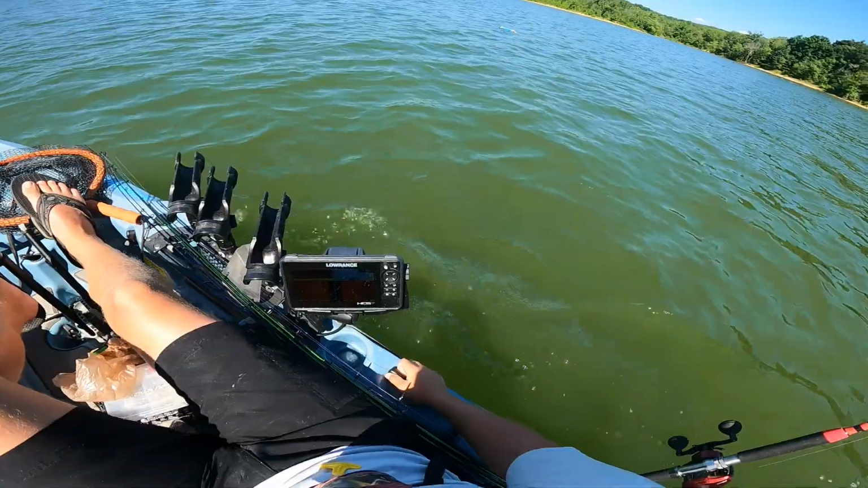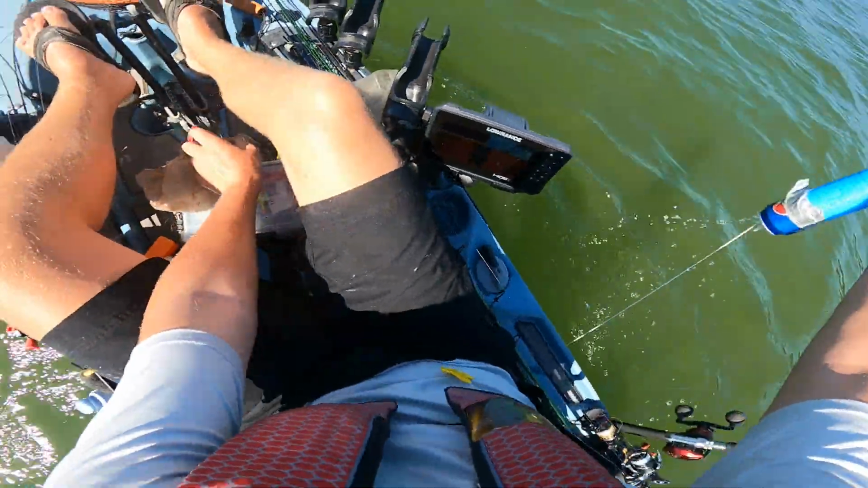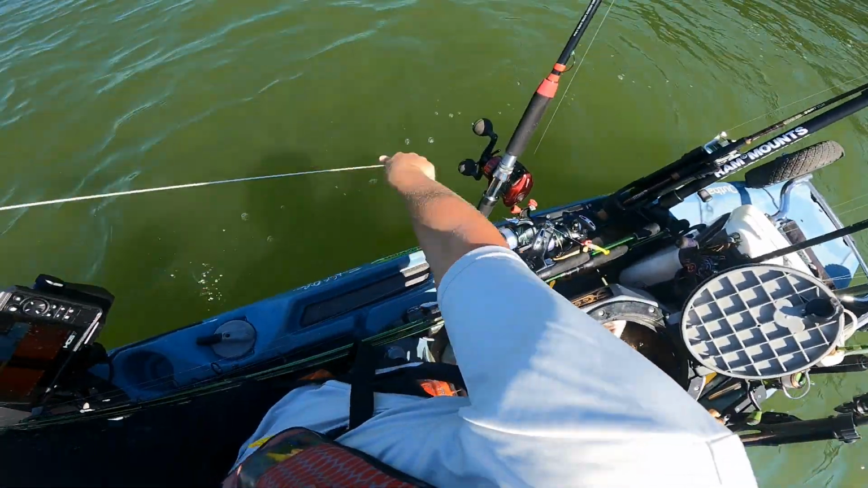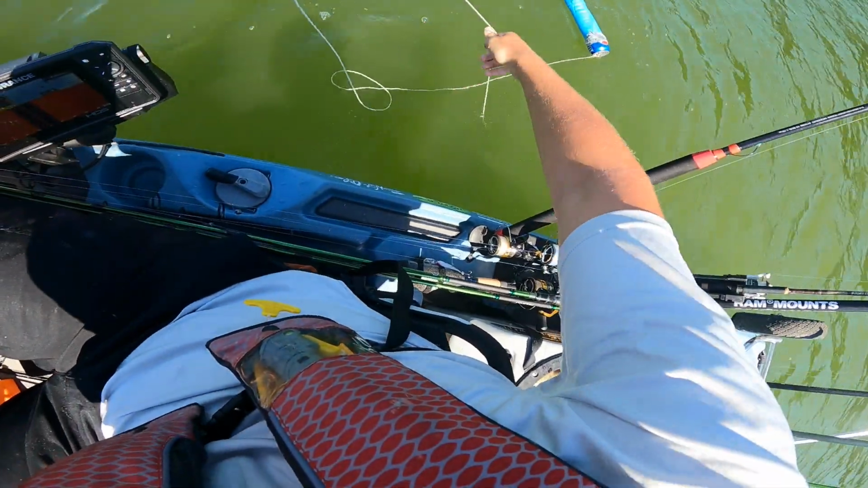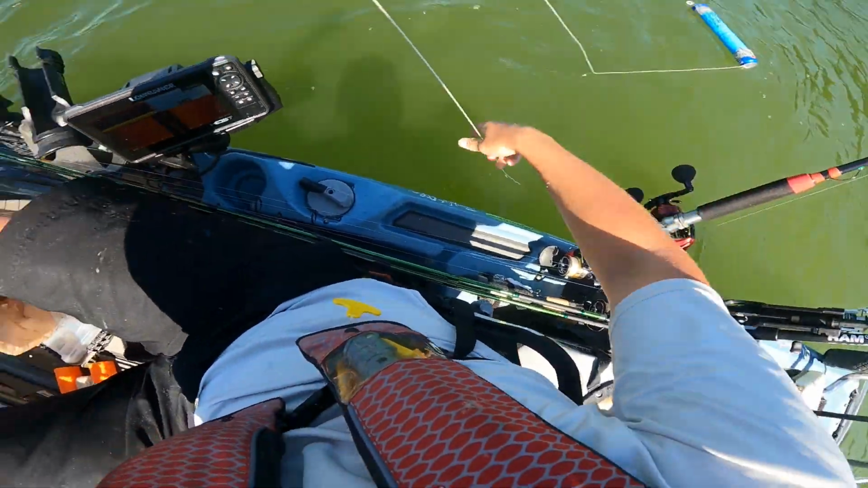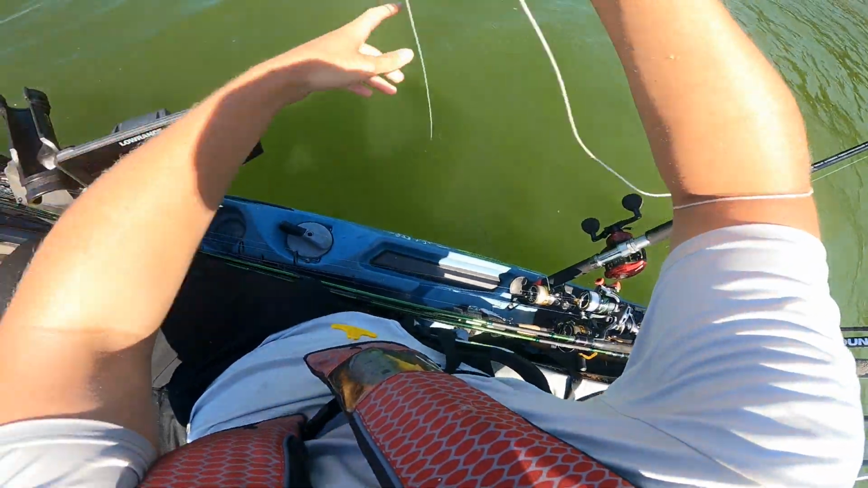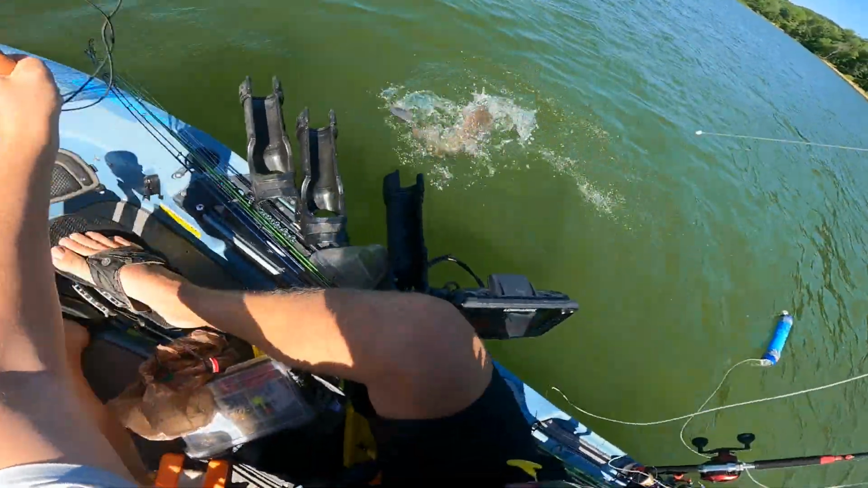He fully turned around, so there's a fish on it. He feels decent. Try not to horse them. When they roll, they can pop that hook right out of their mouth so quick.